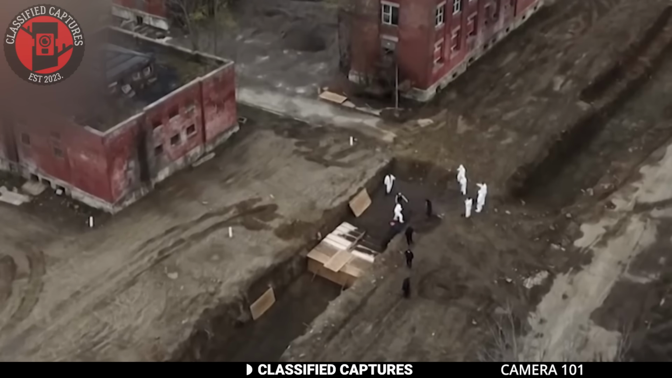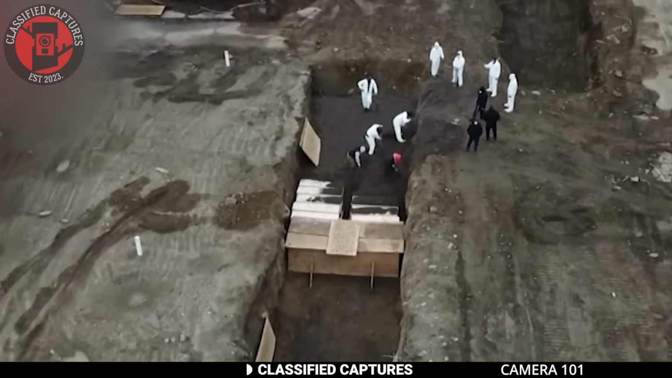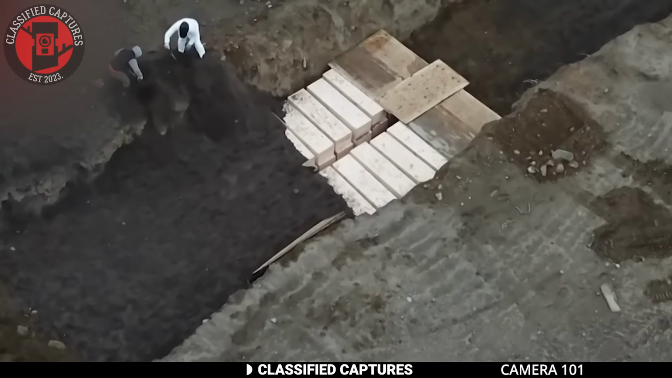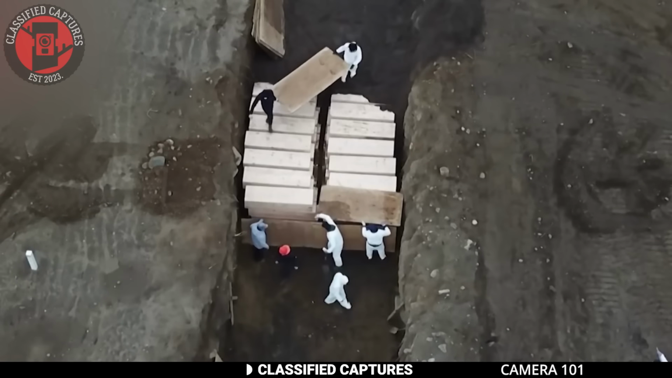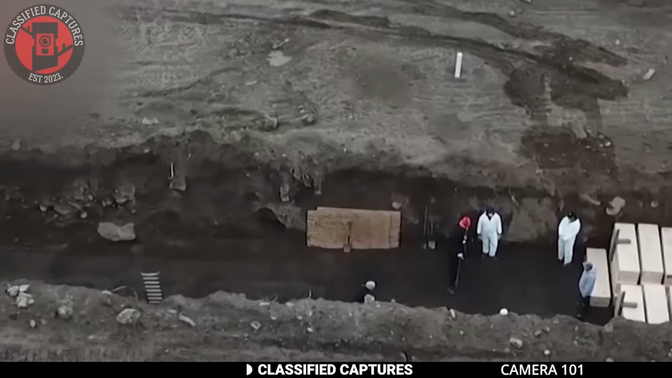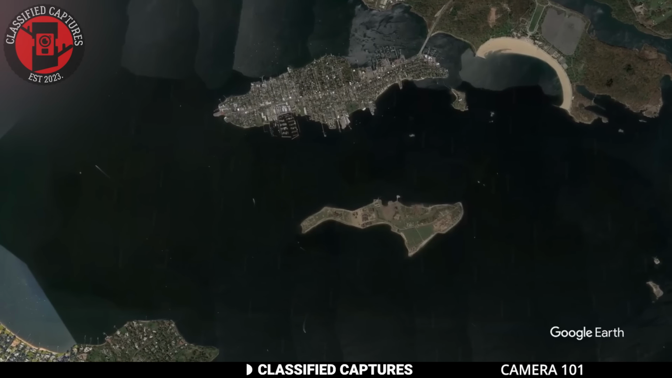This next footage was captured by a drone during the COVID-19 pandemic, and it's nothing short of haunting. As you can see, individuals dressed in white and black protective gear wearing masks are seen stacking long wooden boxes into the ground. What you're witnessing is a mass burial. The bodies of people who tragically passed away from the virus and were unclaimed by their families. If you're wondering where this is, it's Hart Island in New York.